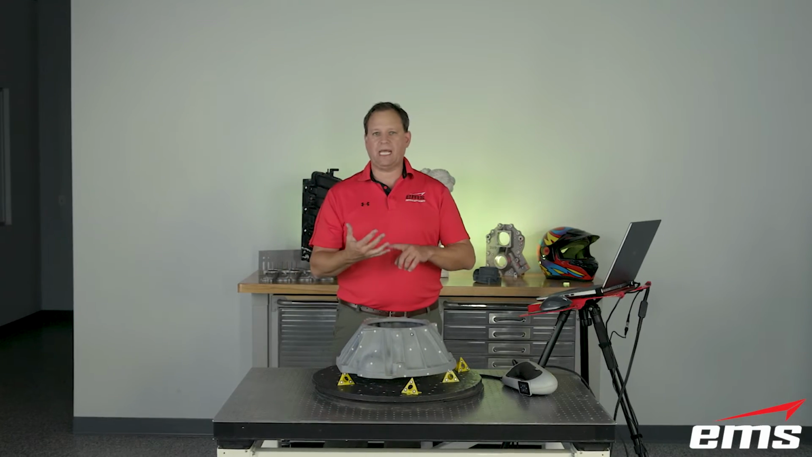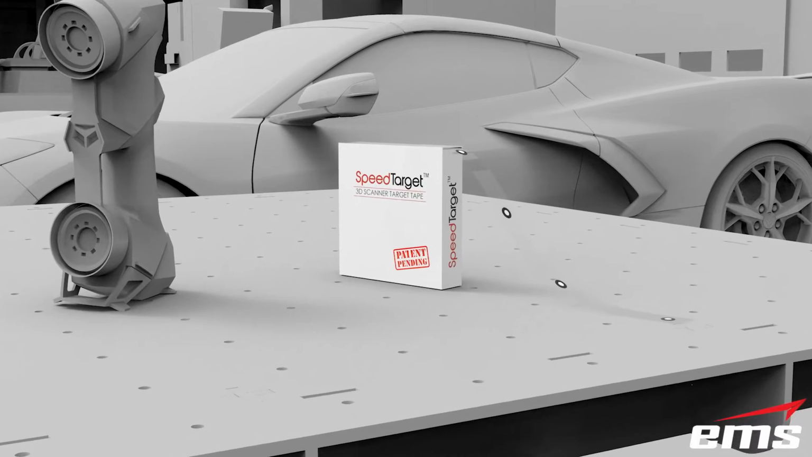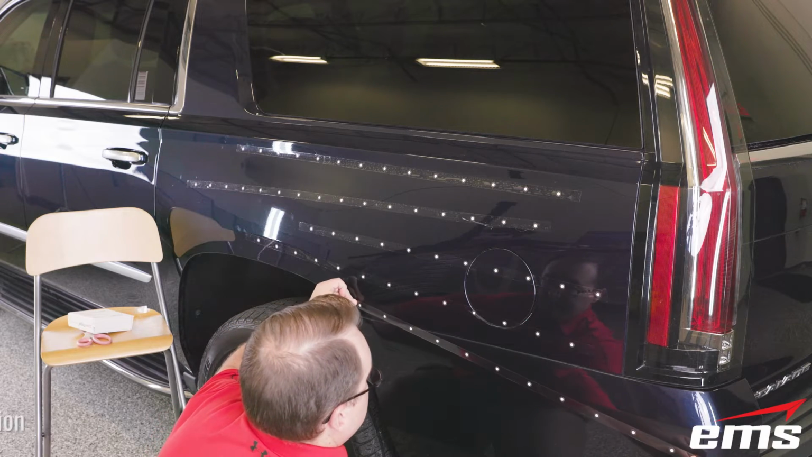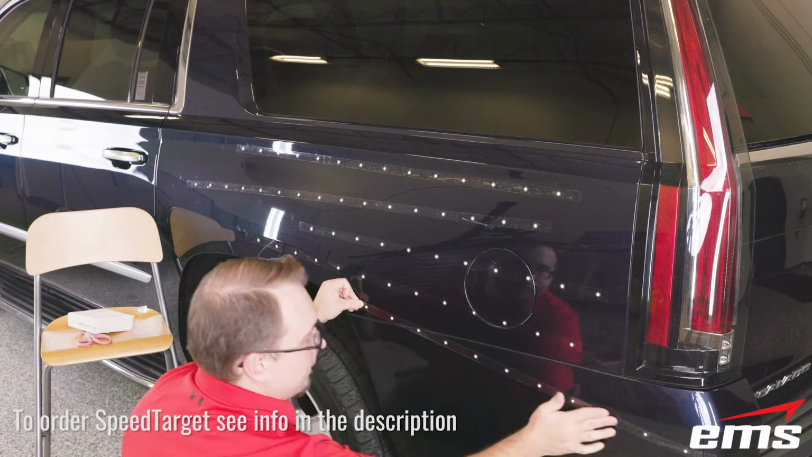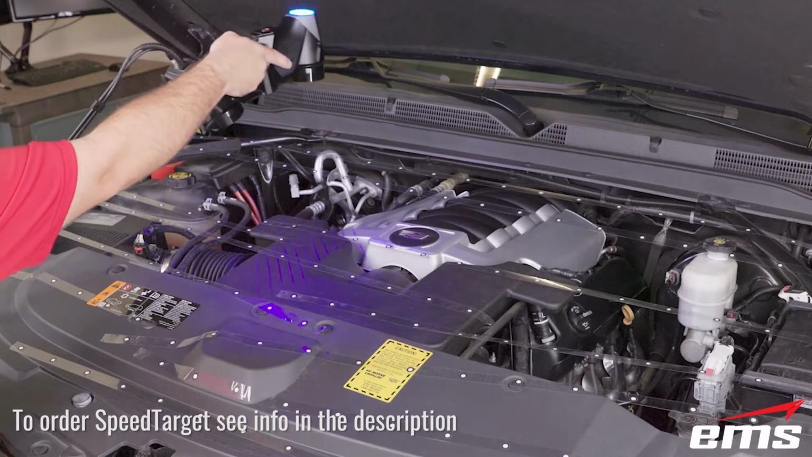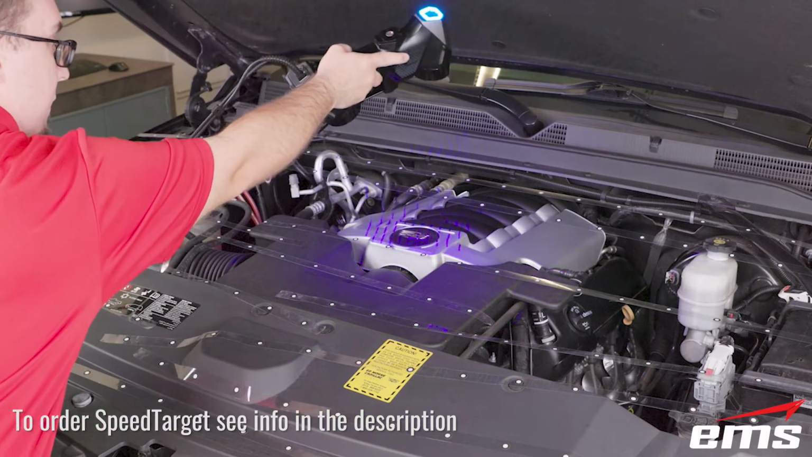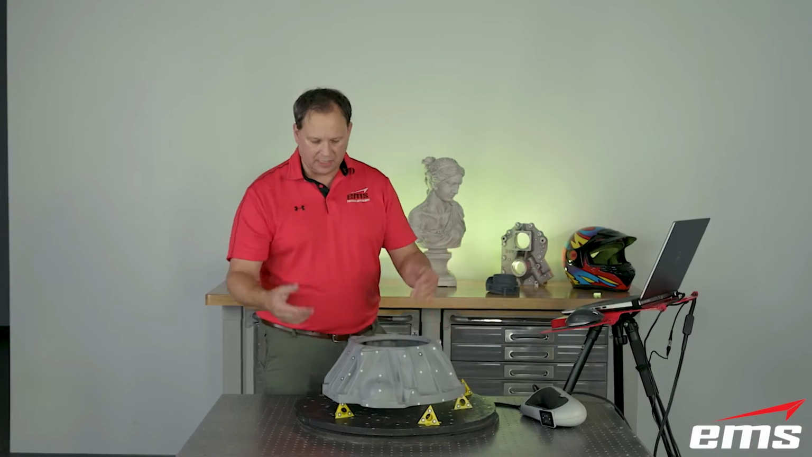These targets can be magnetic. They're sticky. We've got a product called Speed Target, which is tape. They're on basically a clear tape. So if you're doing larger objects, you put this tape on. It's very fast. It peels off, and it's also reusable. So there's plenty of ways to target. Smaller parts, we tend to just have them on the table, or in this case, we have them on both.